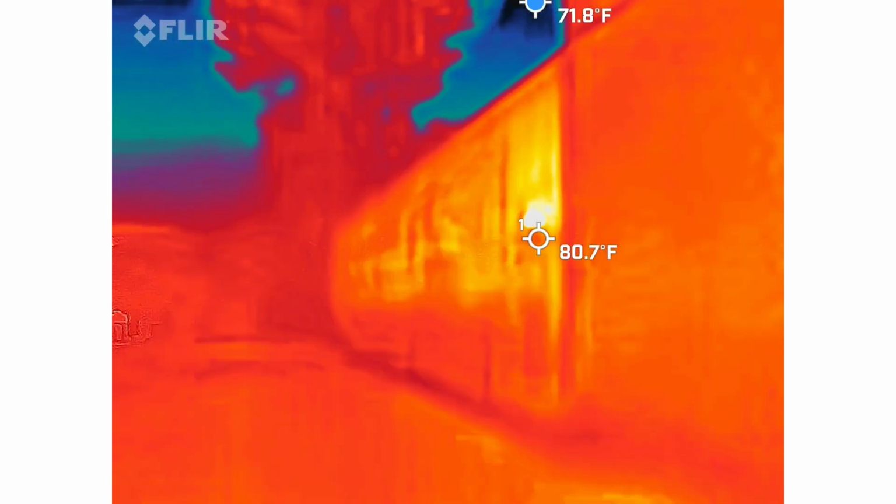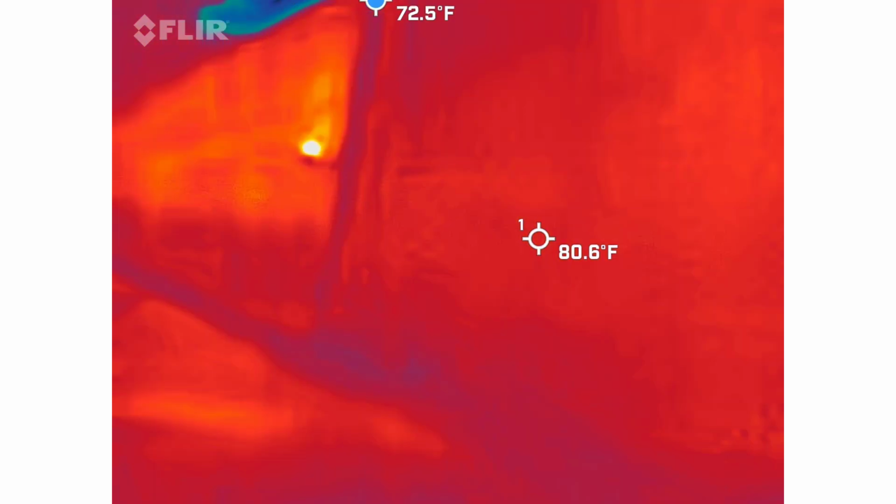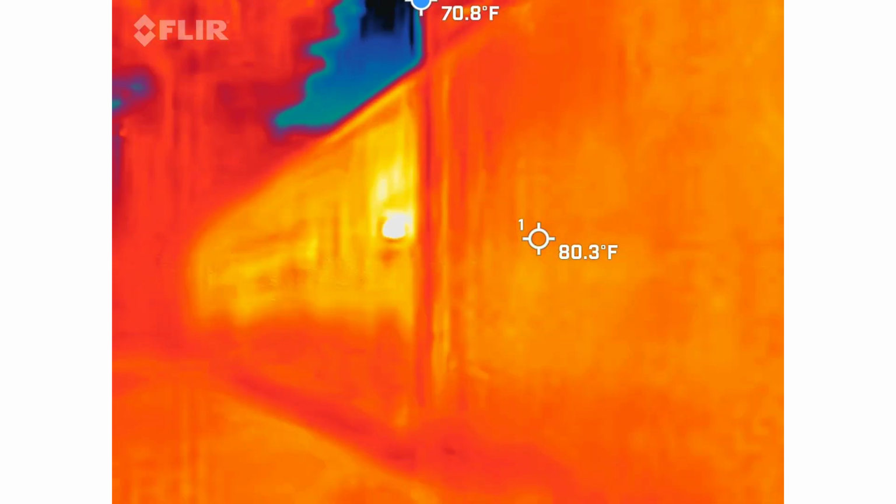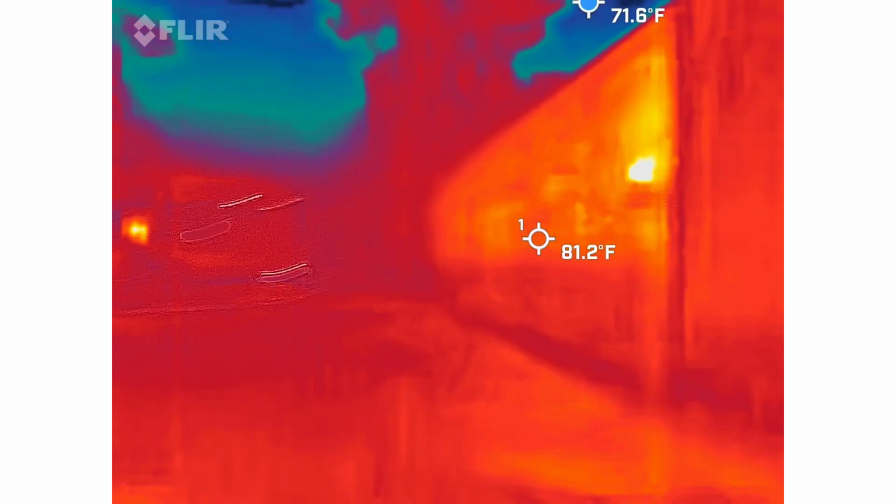Again, it's still not hot enough for me to say, what the hell is going on there. And remember, what temperature are we looking for? Cold. How cold? This says 15 degrees colder than our ambient temperature, which is about 75 to 76 degrees. So we're looking for like 60. Where do we see the degrees? I see it, it's right there, 81.